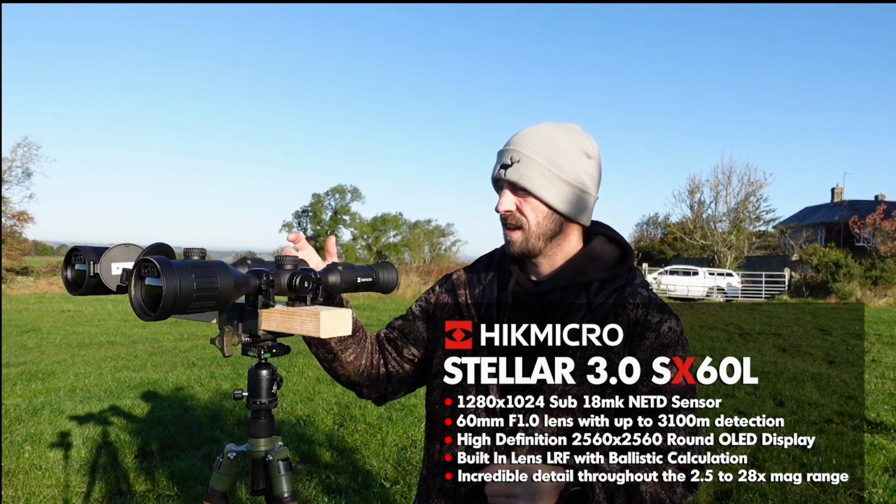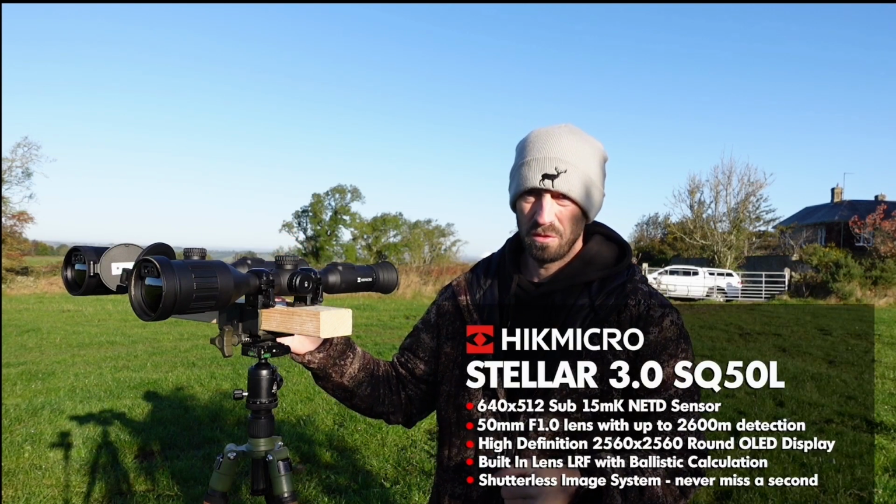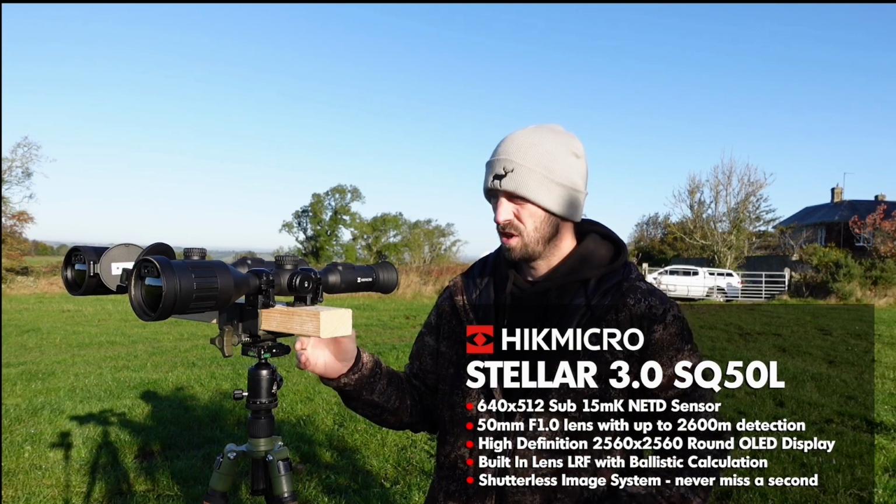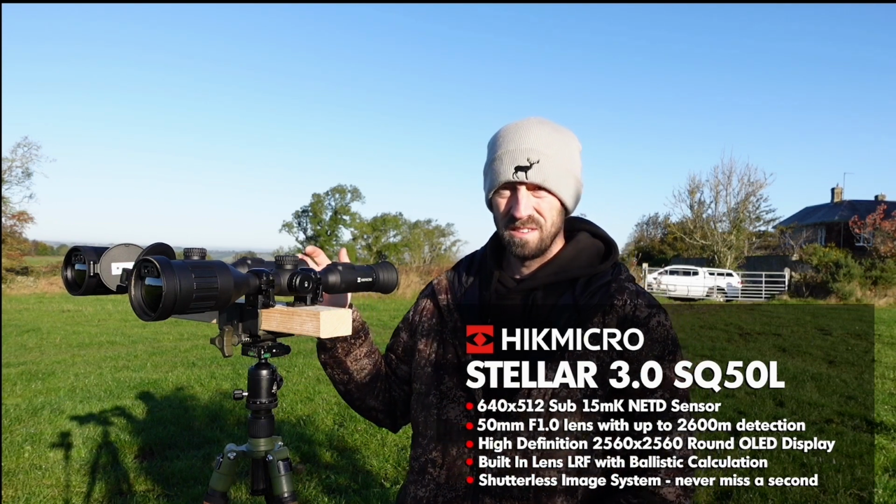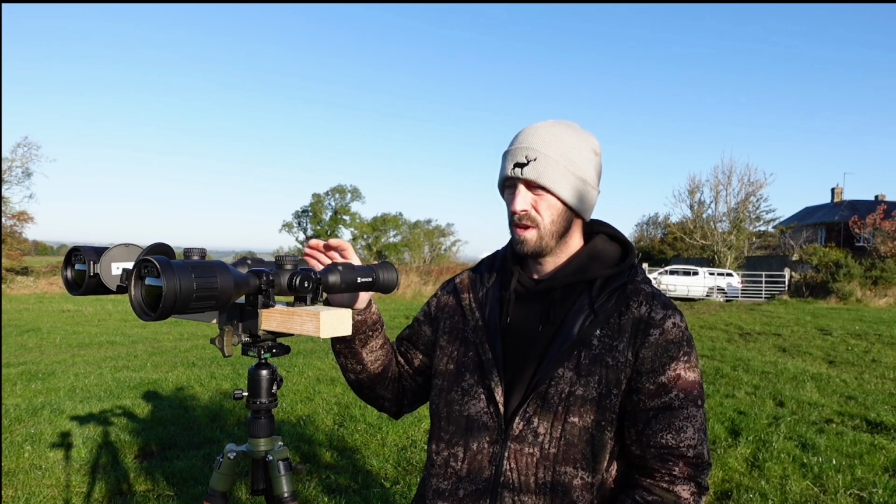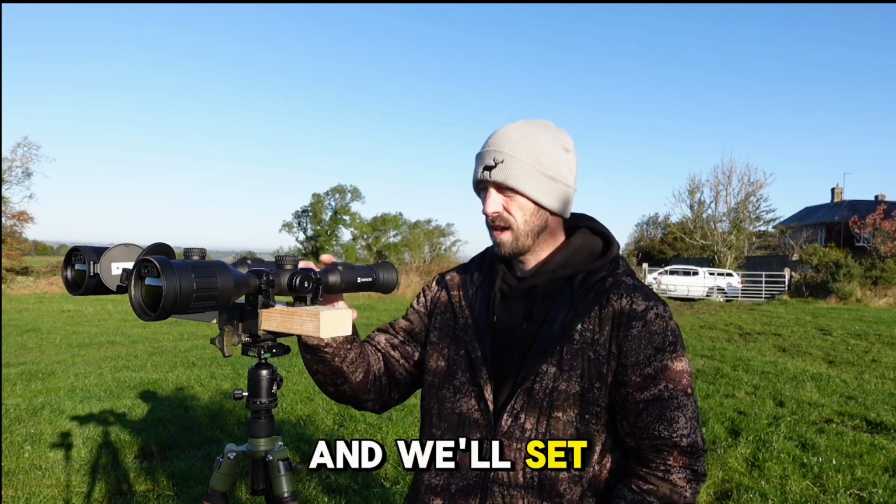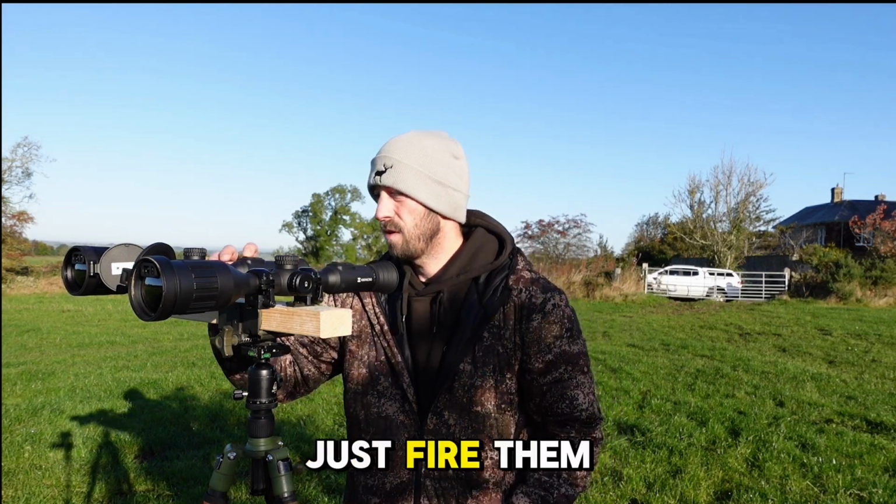On the right hand side here you've got the SQ50, which is 64512 sub 15 net D with a base magnification of 3.6 up to times 28, boasting a 2,600 meter detection range. So what we'll do is we'll get these both on here and we'll set them going on record to fire them both up.